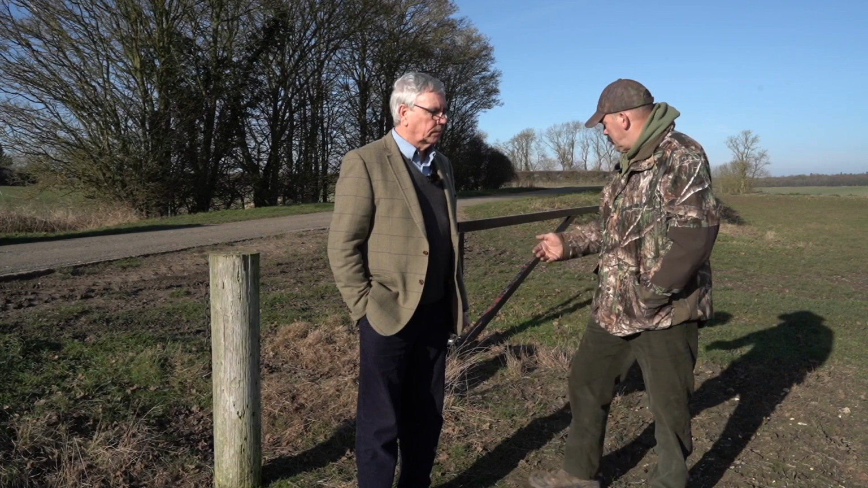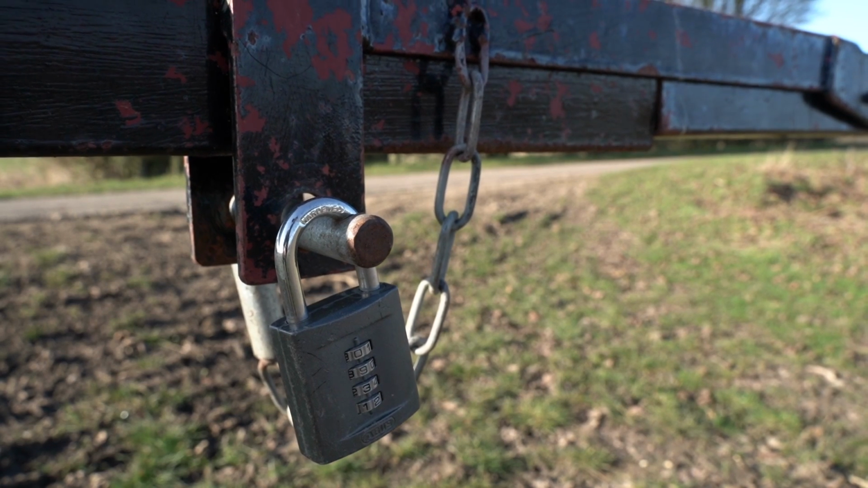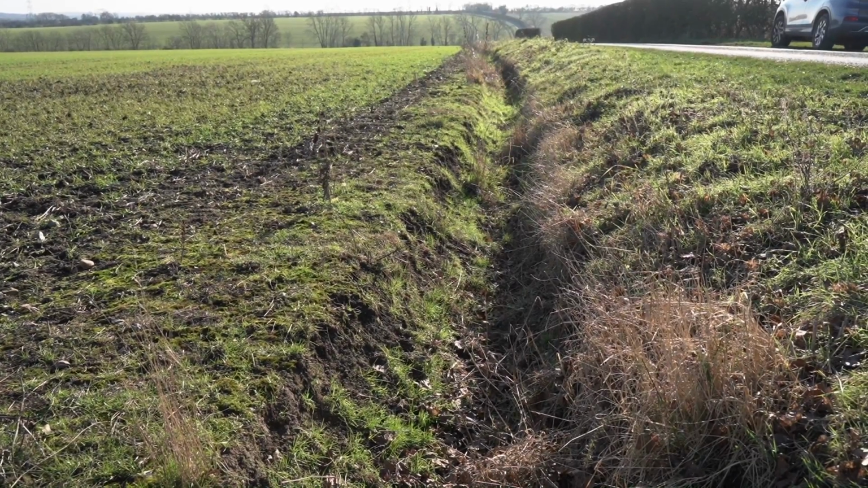So as you can see here, this is part of our line of defences now. We've had to build gates across gateways. We've had to dig ditches to stop vehicles just coming down the road and driving straight off the road, because there's nothing worse than you've got a hare out here, you've got valuable crops in the field, and you get a souped up four-wheel drive vehicle charging across the field, doing donuts, trying to keep the hare in the field so the dog can chase it, and then off they go, not a care in the world, disappeared, left us with all the damage that's here.